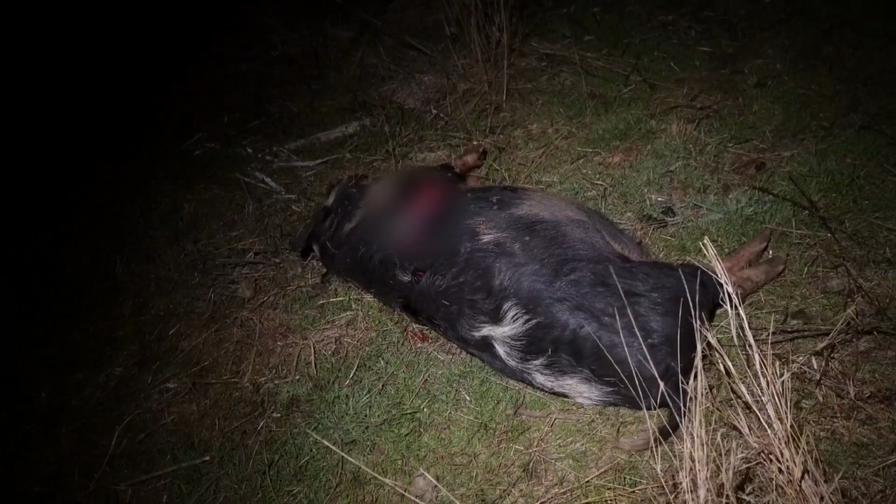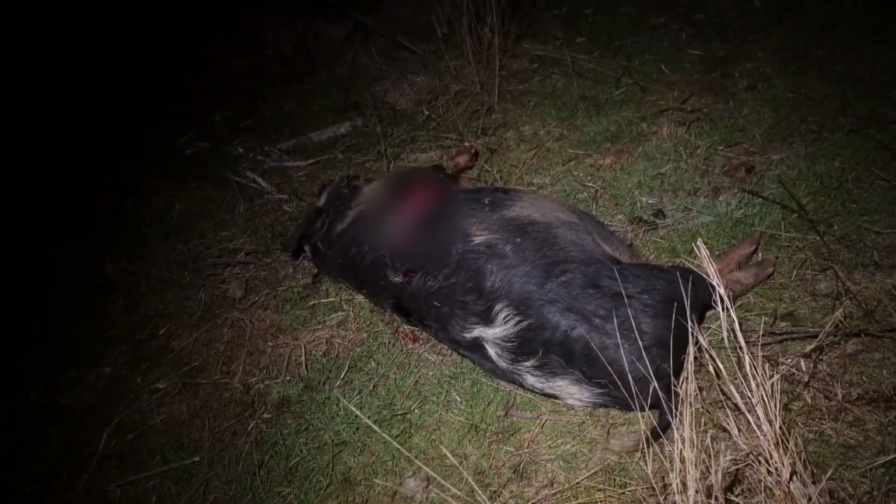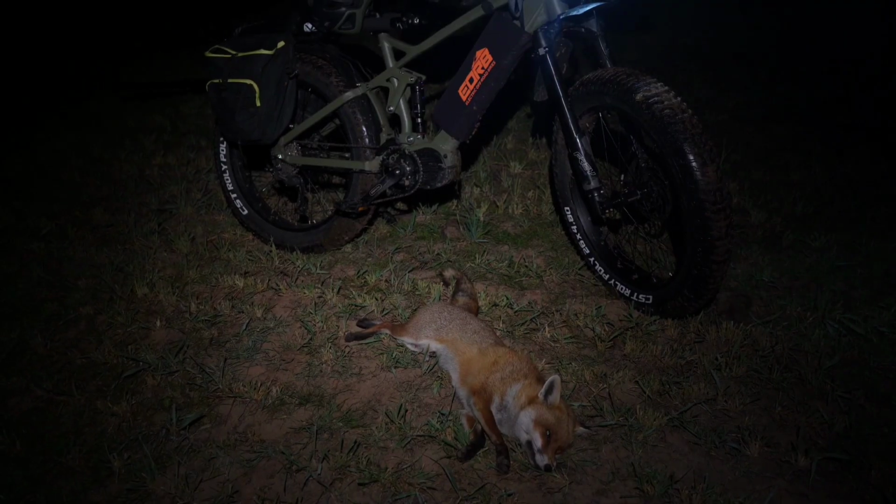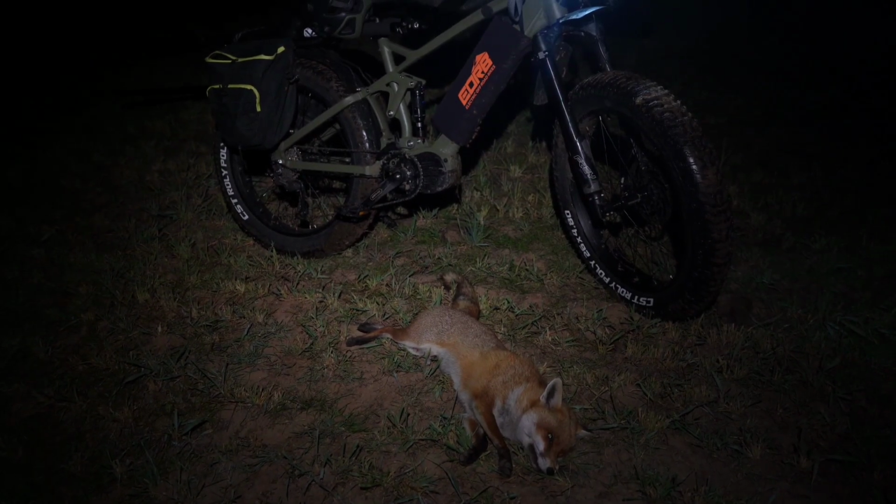This big sow here must be just about ready to drop those piglets. I've hit her in the lungs, as you can see by the bubbles there, with a subsonic, and she's just managed to crawl away through the fence. That's a nice healthy dog fox down. Always happy to get those guys on the deck, given the chance.